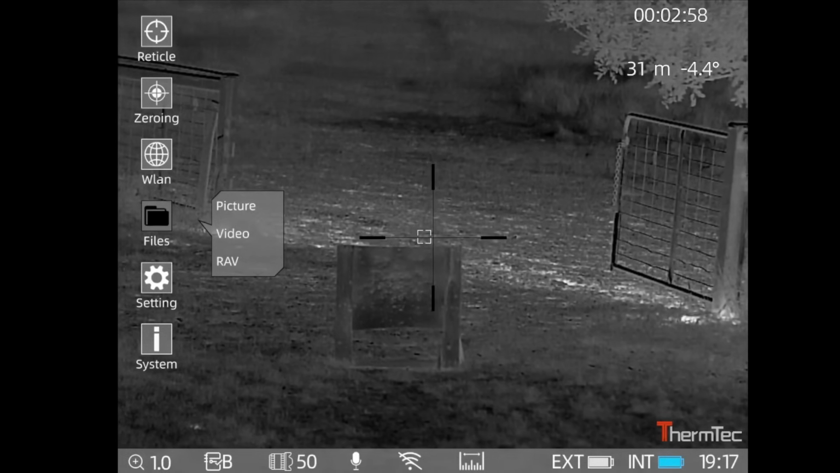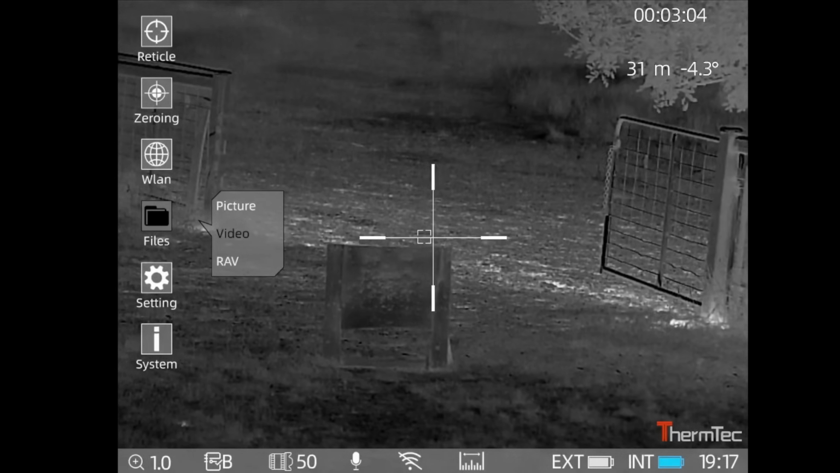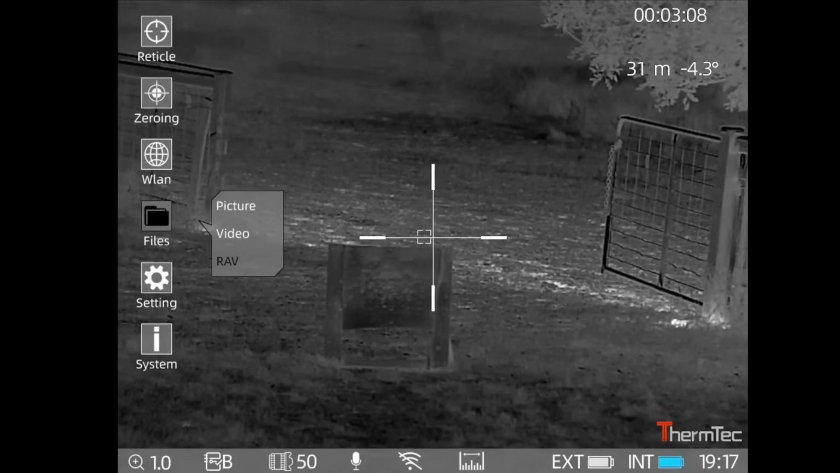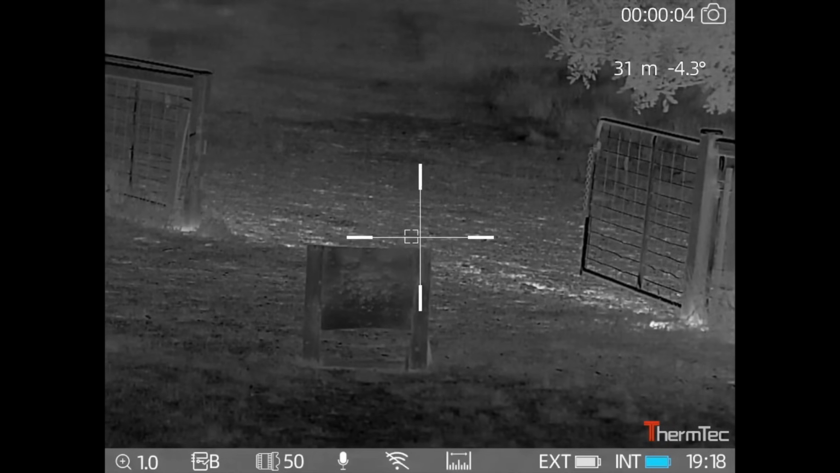Okay, now you can go into your files and you review your pictures, videos, and your recoil activated video. If we go to recoil activated video, I stopped the recording when I went into that, so I started it recording again.